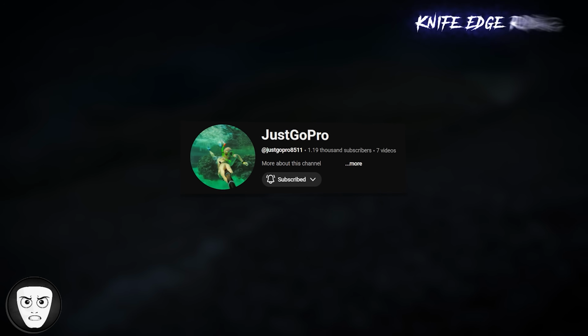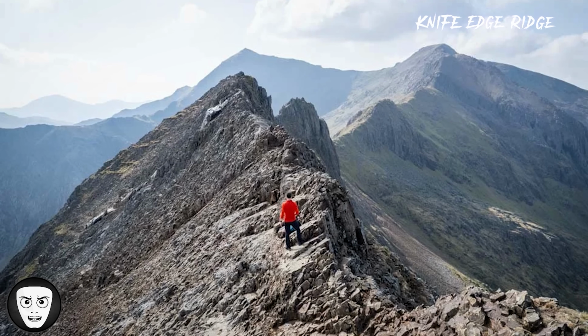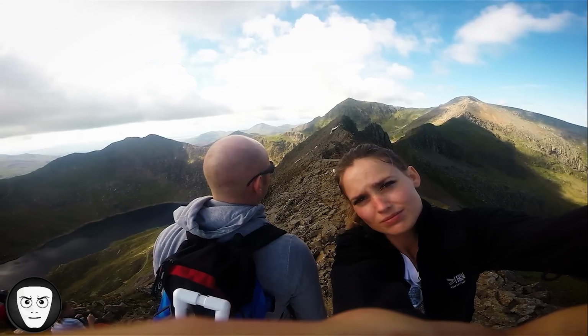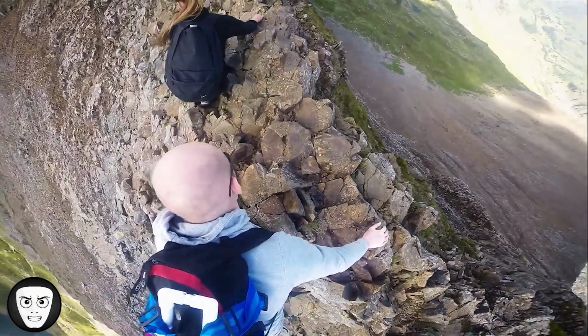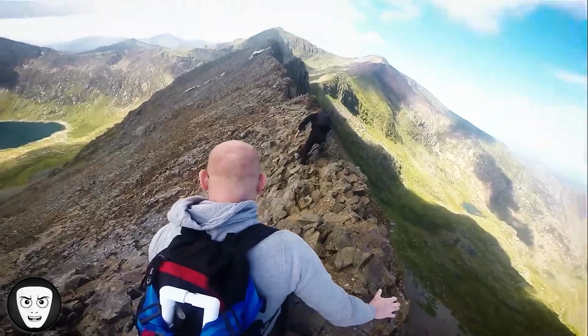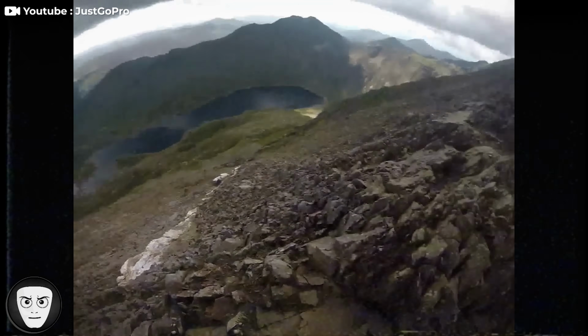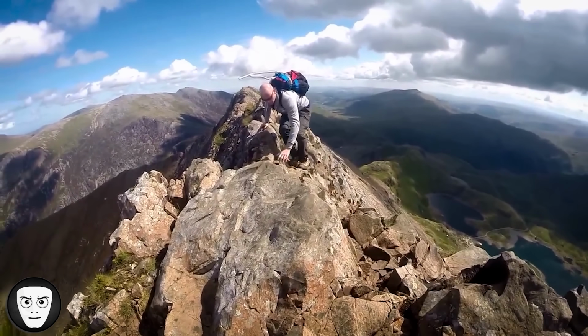On January 12, 2015, YouTuber Just GoPro uploaded a video showing a tense hiking attempt on Crib Gotch in Snowdonia. Ben and Go were carefully making their way along the narrow knife edge ridge. Their hesitation is clear, and they openly admit they're scared to continue. Too scared! After a moment of encouragement, they continue forward into the exposed ridgeline.